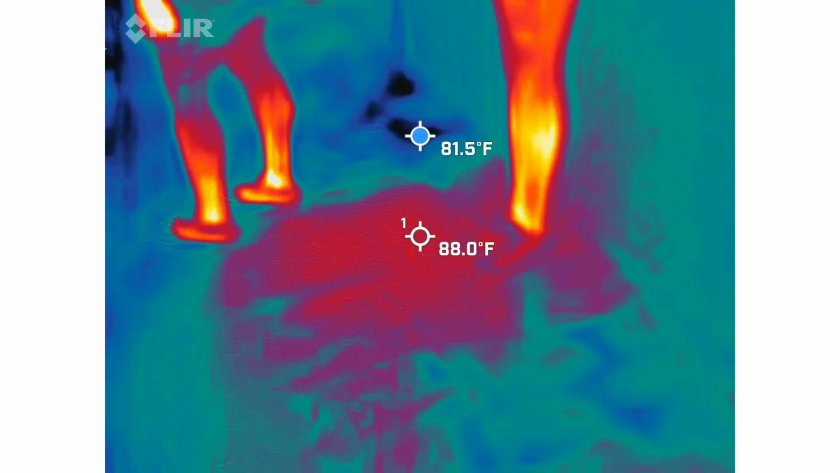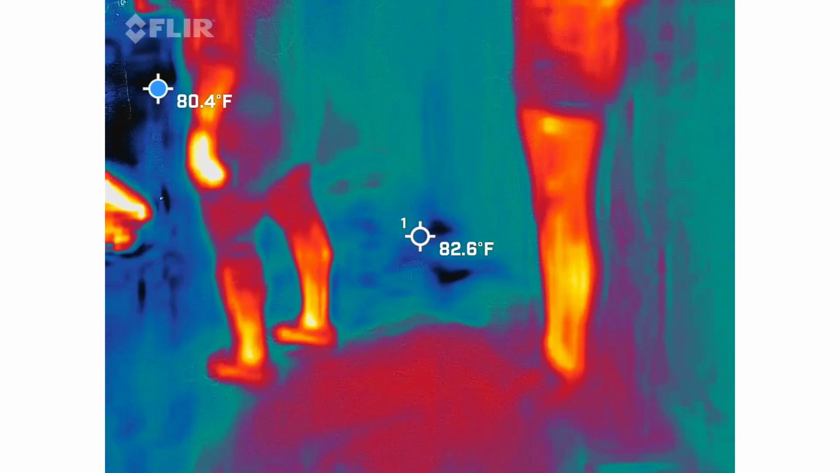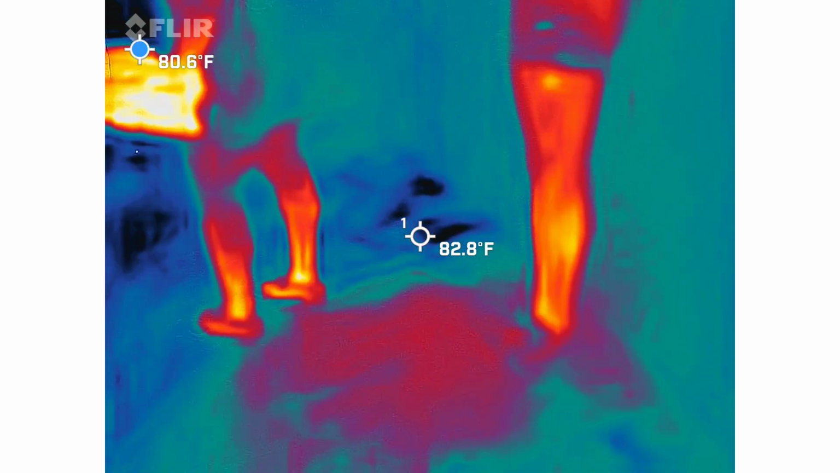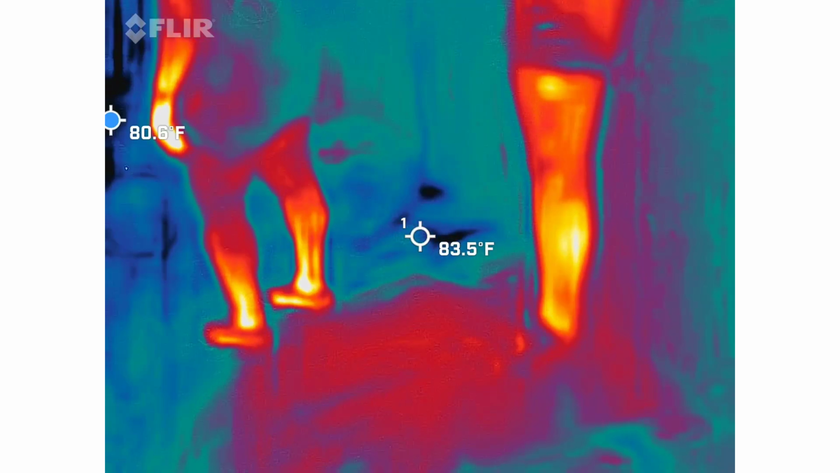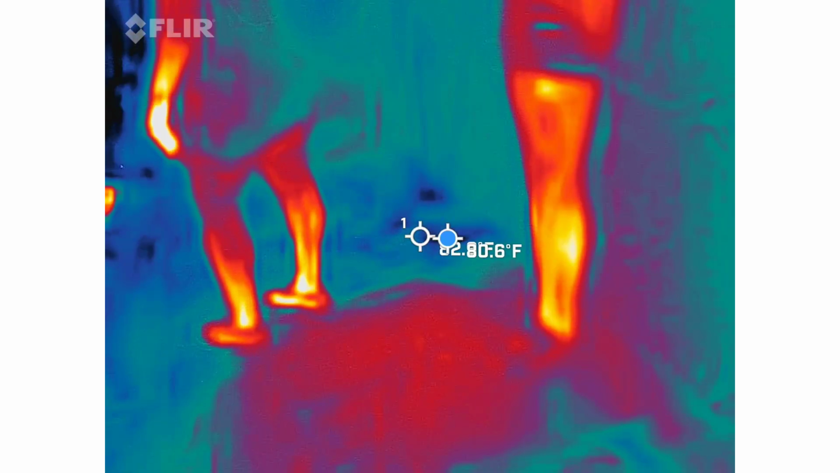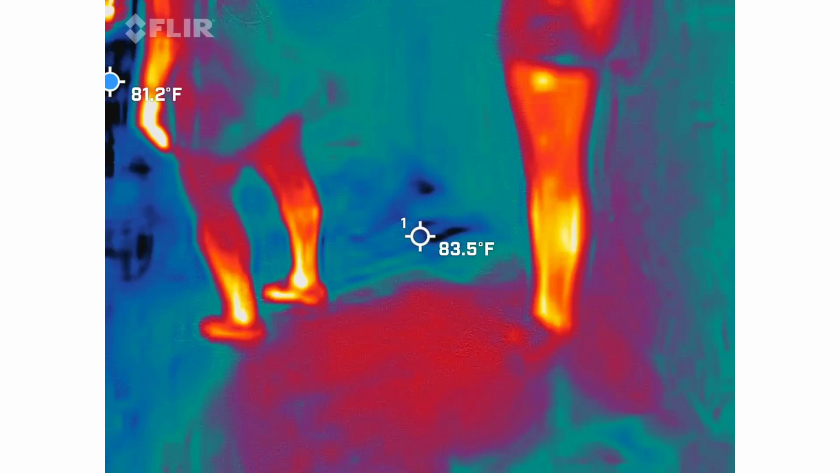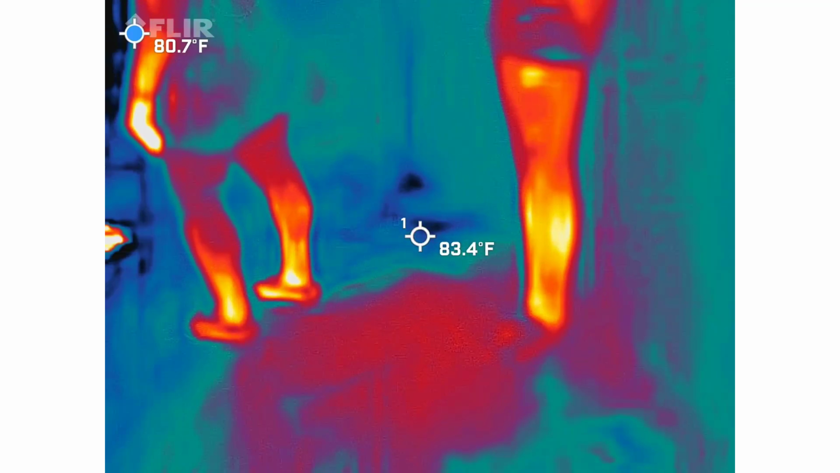If something comes in and then just disappears, possibly not a bug. If something appears in the frame and then disappears within the frame, it's definitely not a bug, because a bug's not going to appear in the frame and then go away. But if it comes off the edges, then that's 99.9% a bug. It's just an insect.